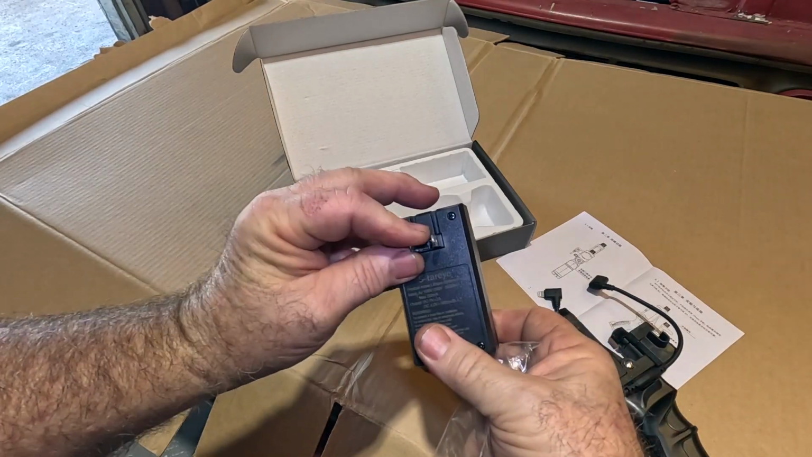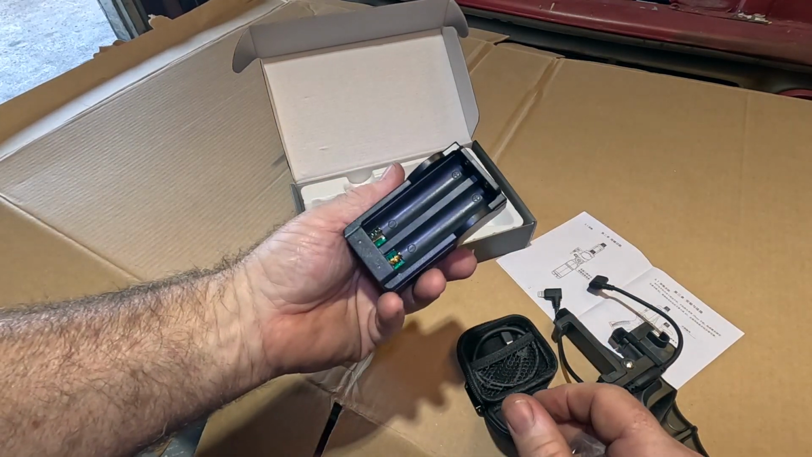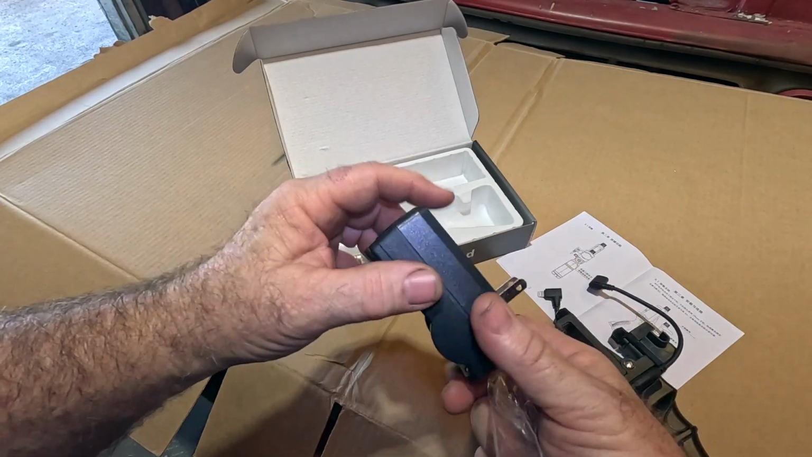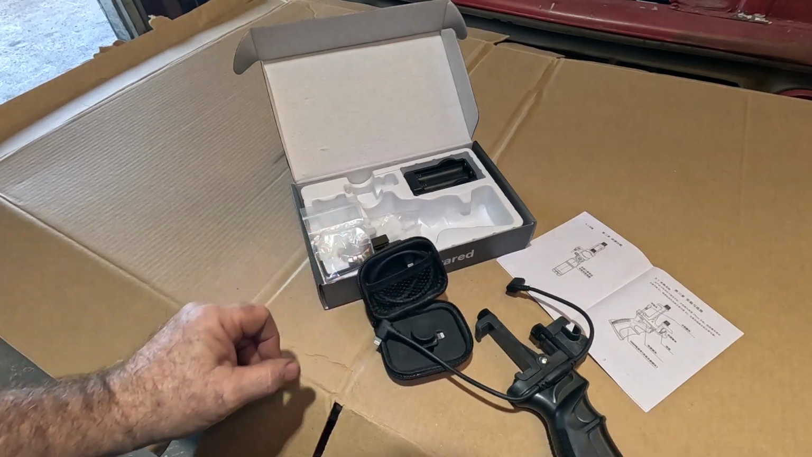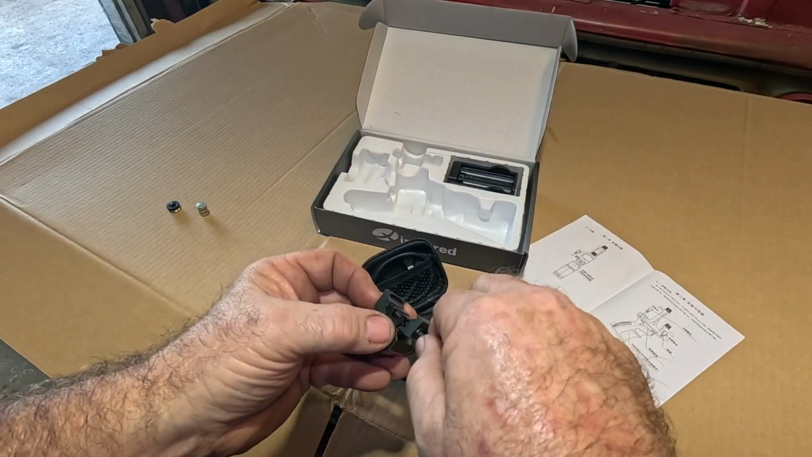Just a pretty simple wall charger. Feels a little cheap, but I mean, if it charges the batteries, then it works, right? That's all that really matters. So we'll set this up, show you what that looks like. This is a laser, it looks like to me.